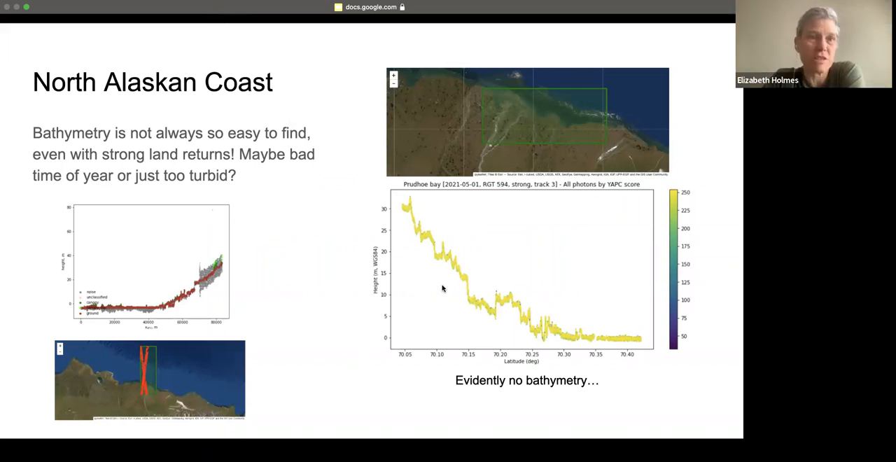So the Bahamas example is an example where the bottom bathymetry, you can see it, the water is fairly clear, so the photons go through it. A lot of people in our group were interested in Alaska, and particularly the Alaska coast. This is an example of a different data set.